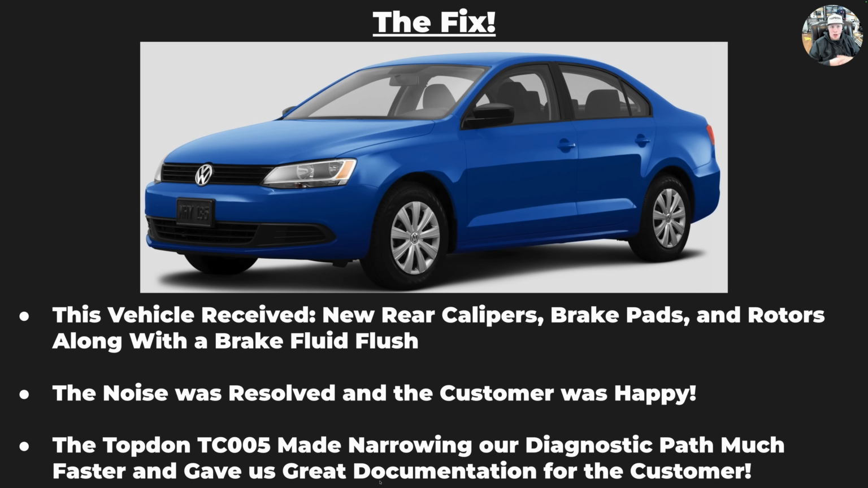So anyhow, after finding the binding, we recommended 2 new calipers in the rear, 1 for each side, and of course brake pads on both sides and rotors on both sides, along with a brake fluid flush. After we performed all of that, the noise was gone and the vehicle returned to normal braking function.